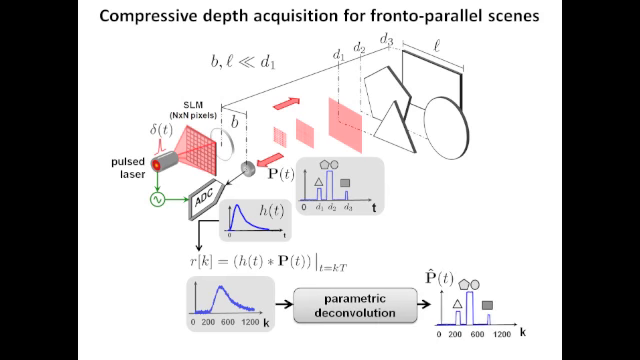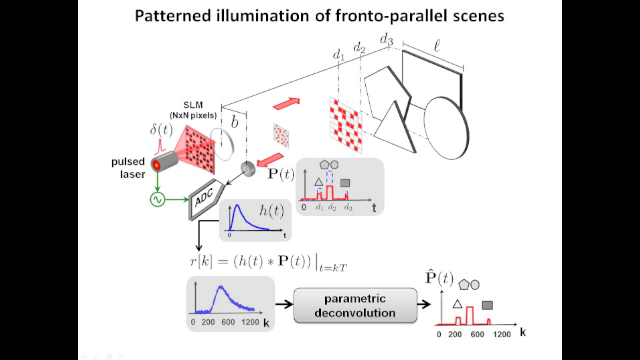As we demonstrate, the first step of omnidirectional illumination only gives us the range information about the scene and does not provide any spatial information to form the depth map. To recover spatial resolution, we proceed to step 2. This involves illuminating the scene with a series of randomly chosen binary illumination patterns, followed by parametric deconvolution to recover the amplitudes of the box functions. Note that the time locations of the box functions do not change from step 1.